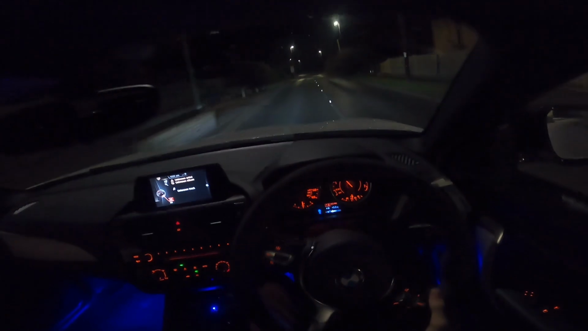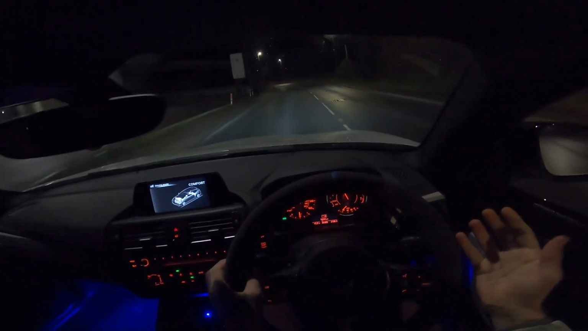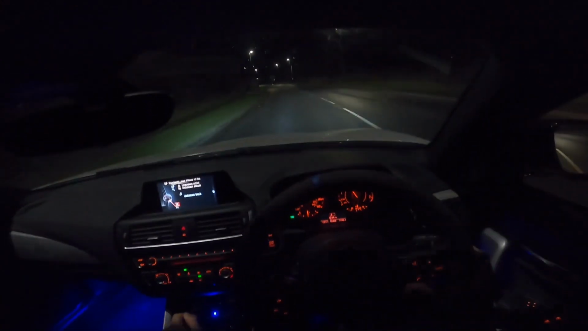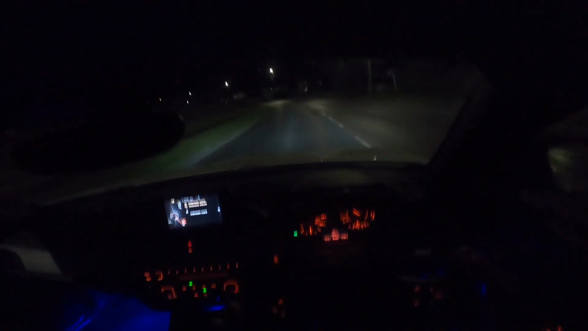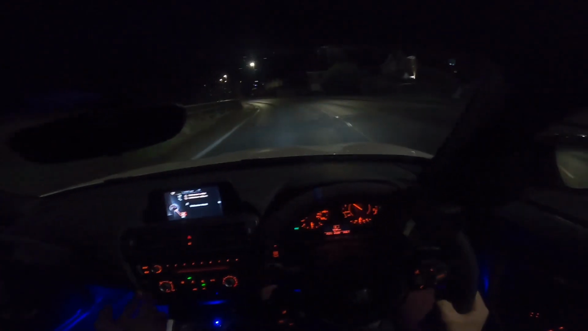Look, ready? So we're in Eco Pro. Comfort. Do you hear that, bro? What the hell? It literally goes quieter. I'm not leaving the throttle or anything. It's staying at the exact same point. Doesn't make sense, but I don't know why it does that. Someone please, if you have that answer, tell me down below, because I have no clue why it does that at all.